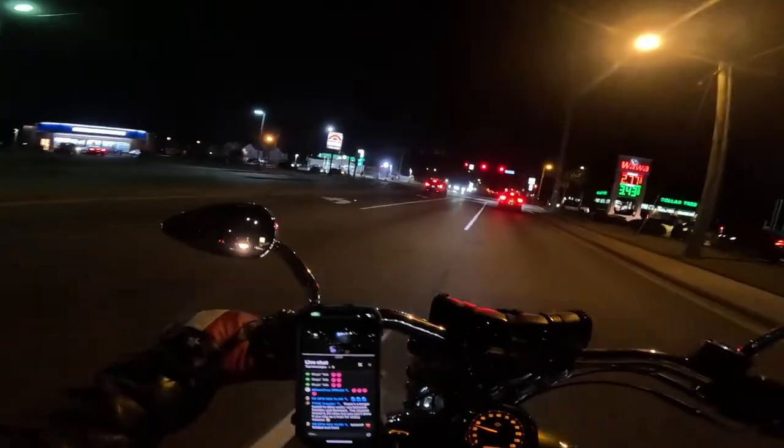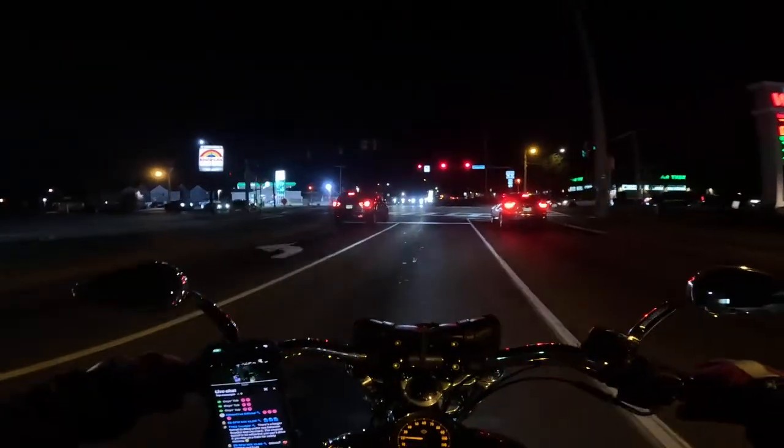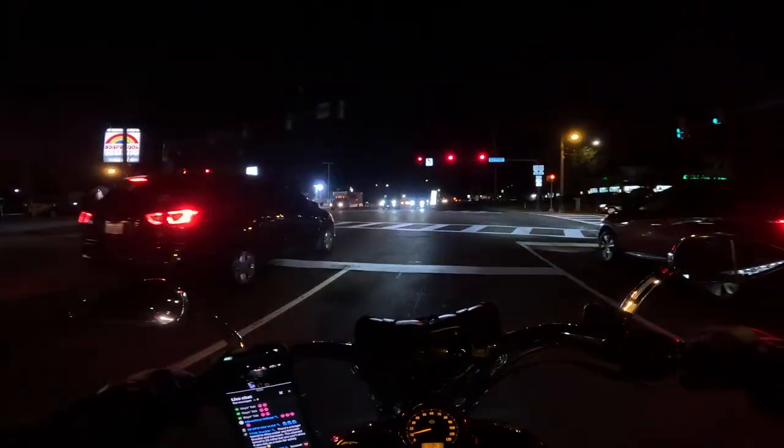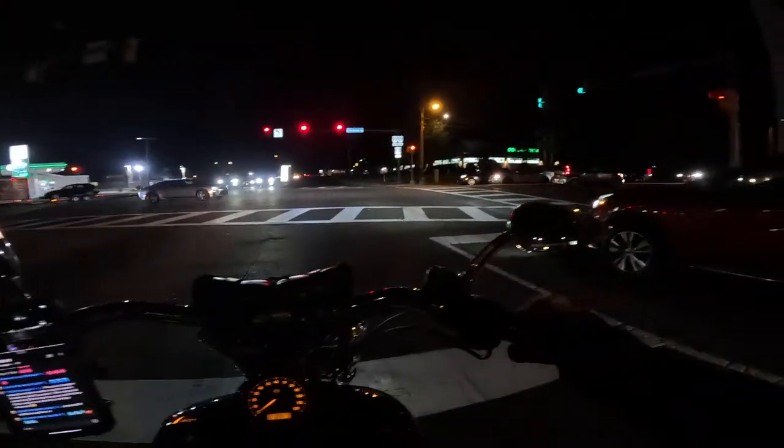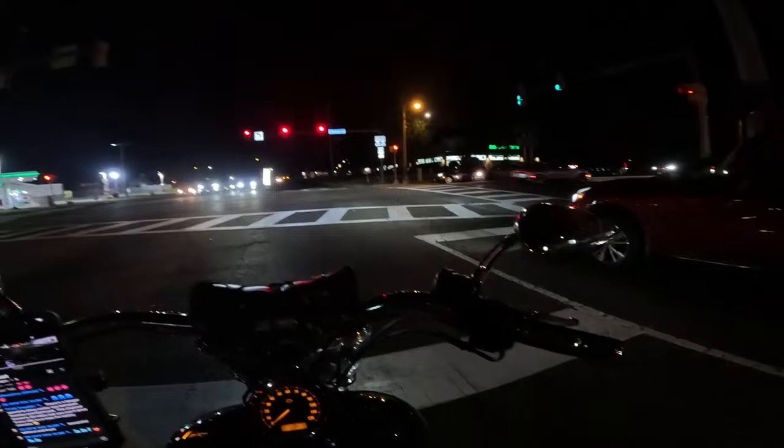I might get a chance up here. Let me see if I can move over. Yeah, got the free lane. Ooh, I hate being in the center. It's all wet there, you got oil. There we go.